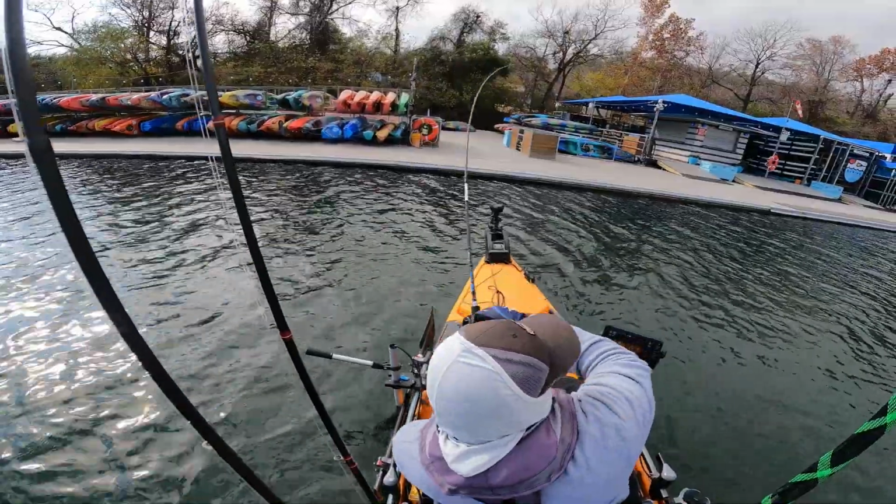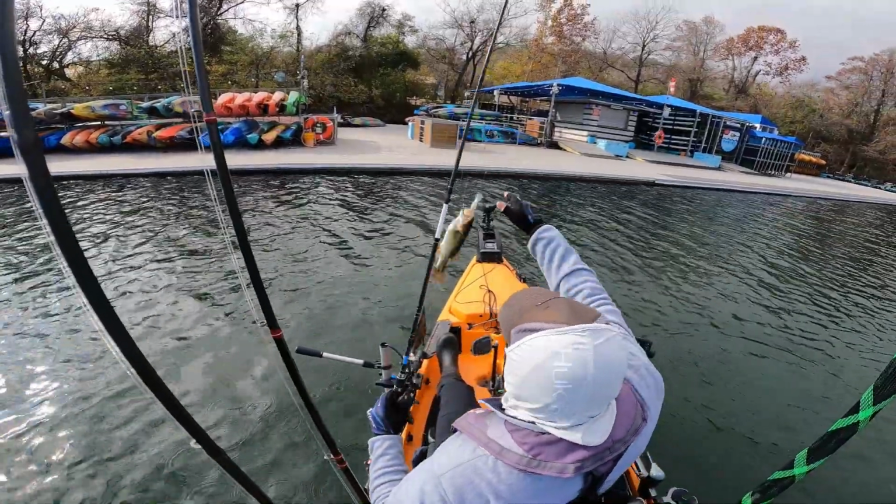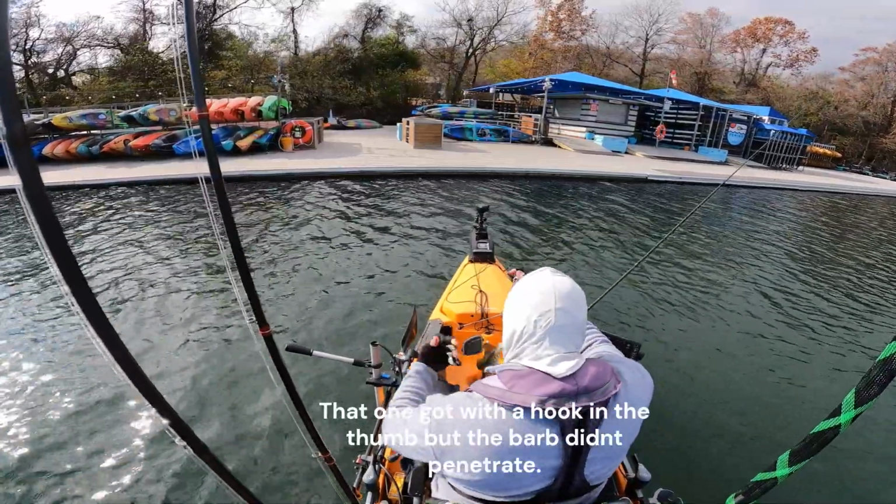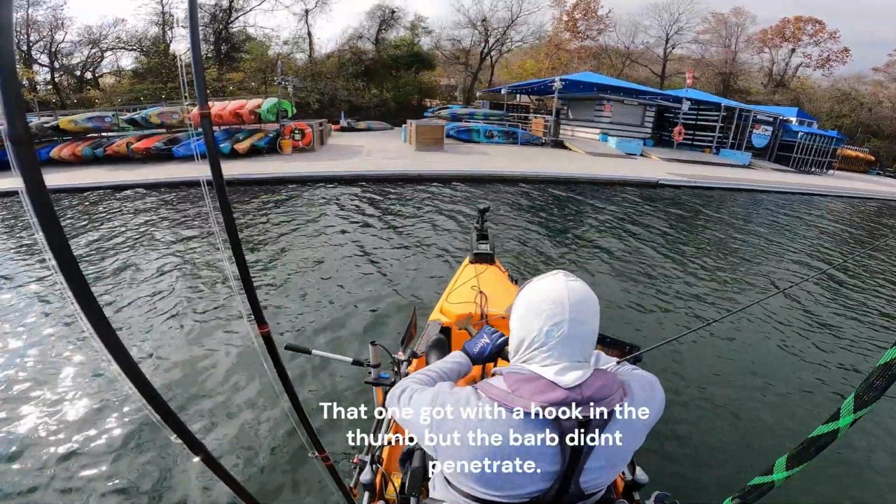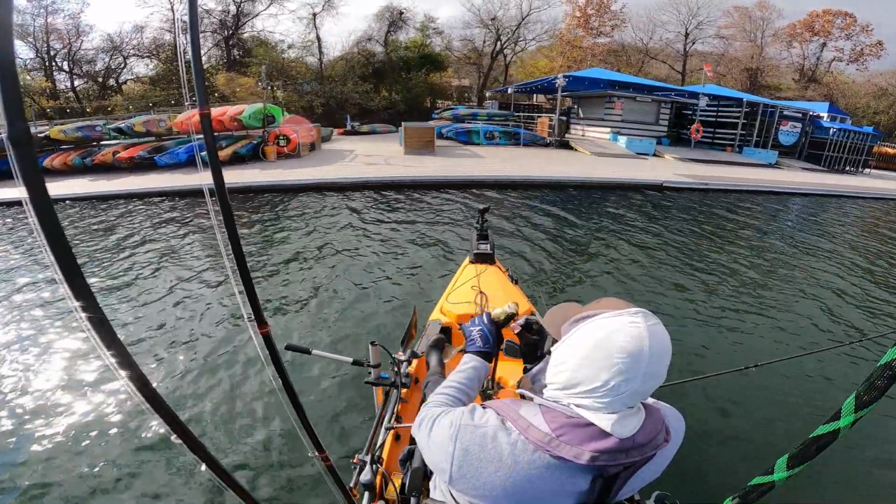There's another one. There's another one. Fire, I'm telling you, fire. They're all dink stuff. Got my hand. I need to sharpen these hooks. They're thick, but they're not very sharp.